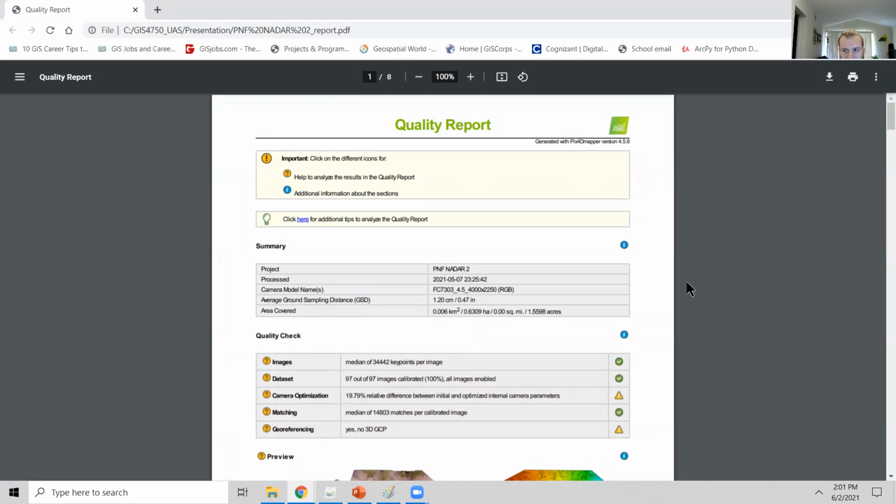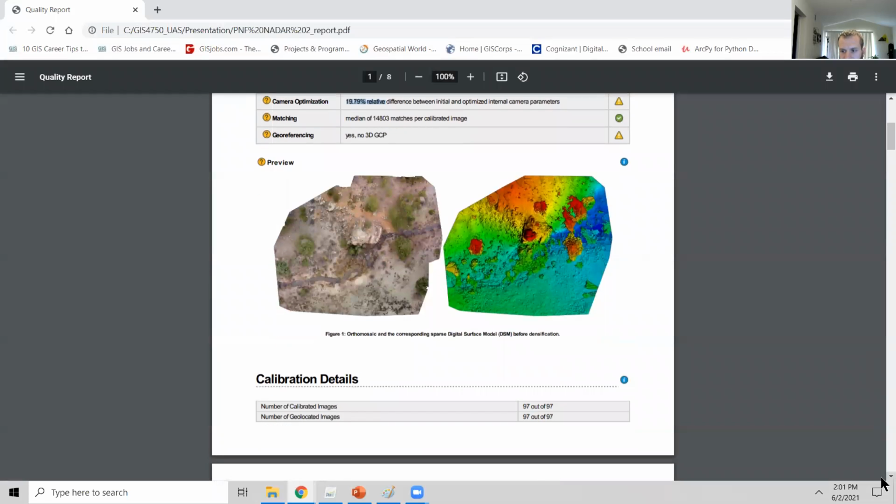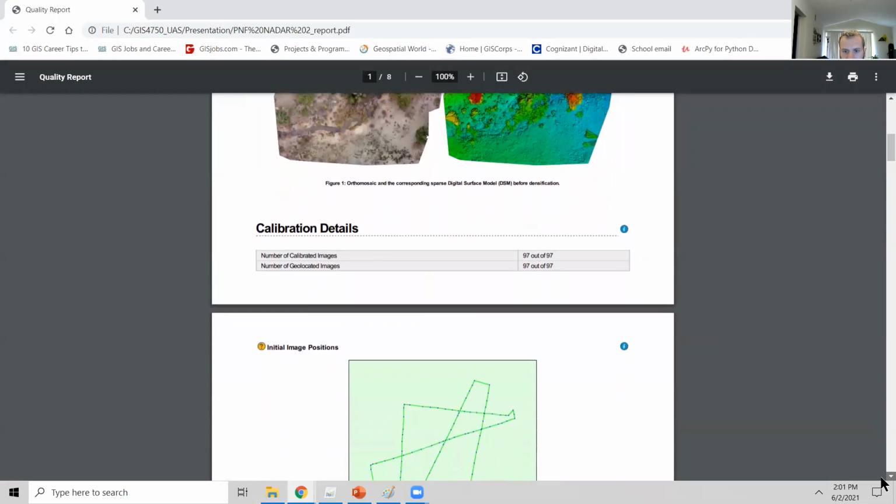Not the numbers that we have been seeing on our projects in class, but still, I think the final product turned out fine. Here, 19.79% camera optimization, not great from my understanding, but considering this is a consumer level drone with consumer level sensors and accuracy, I think it's fine.